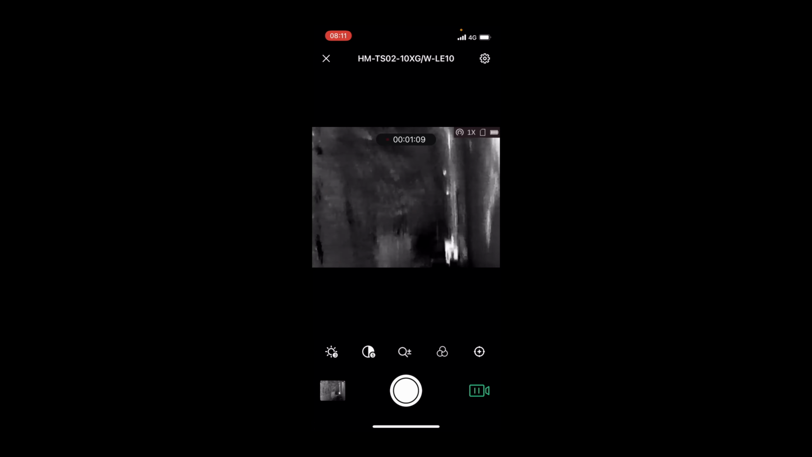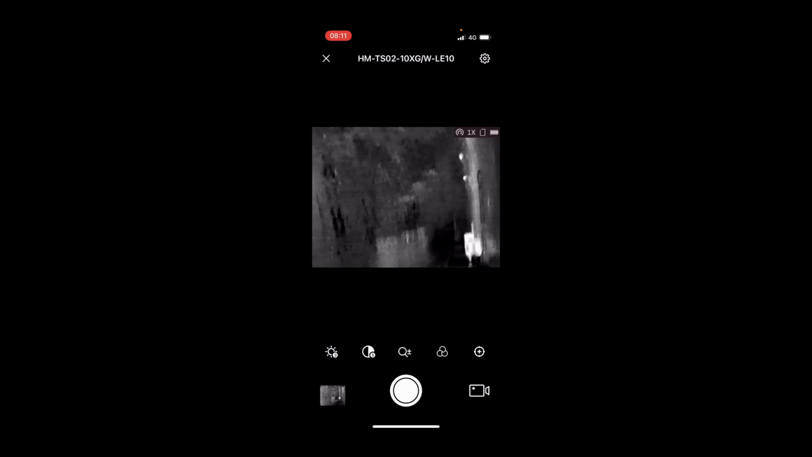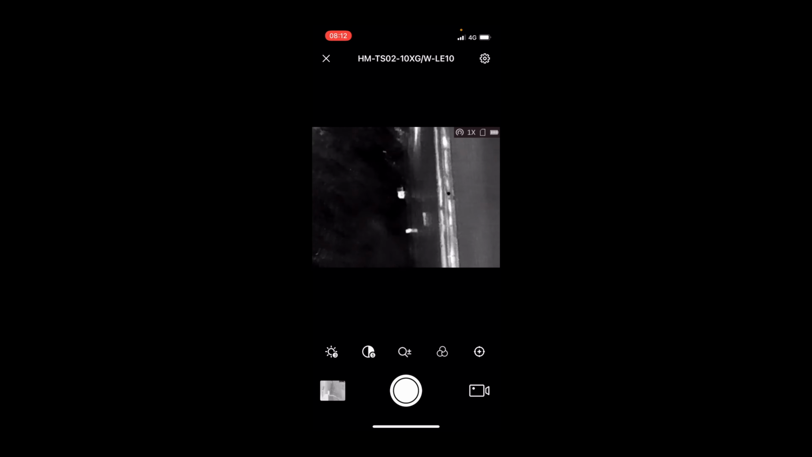And don't forget, this is also a great tool if you're into hunting. So I can stop that recording now. If you're into hunting, like I am, these are great for field craft, field sport, to allow you to see any potential quarry that you may be looking for. And again, look up there. So they're two Hikvision cameras, and you can see they're radiating that heat from the electronics inside. So it's very, very good. And they're sort of 20 meters distance from this lens.